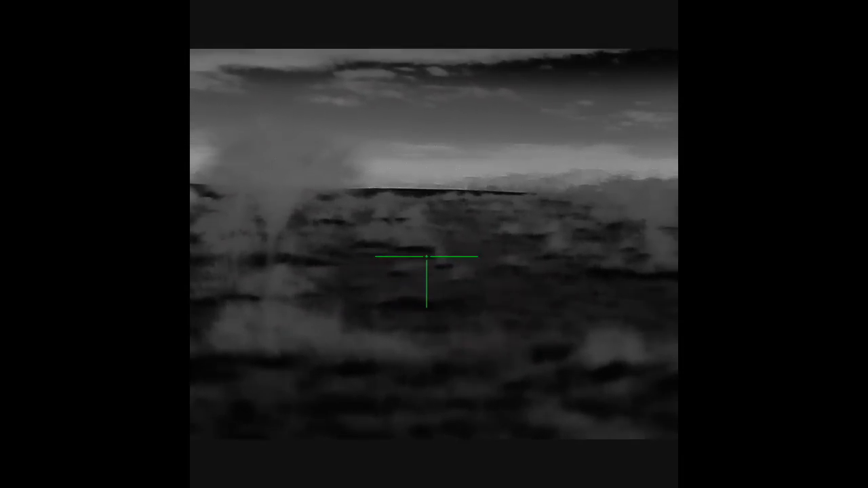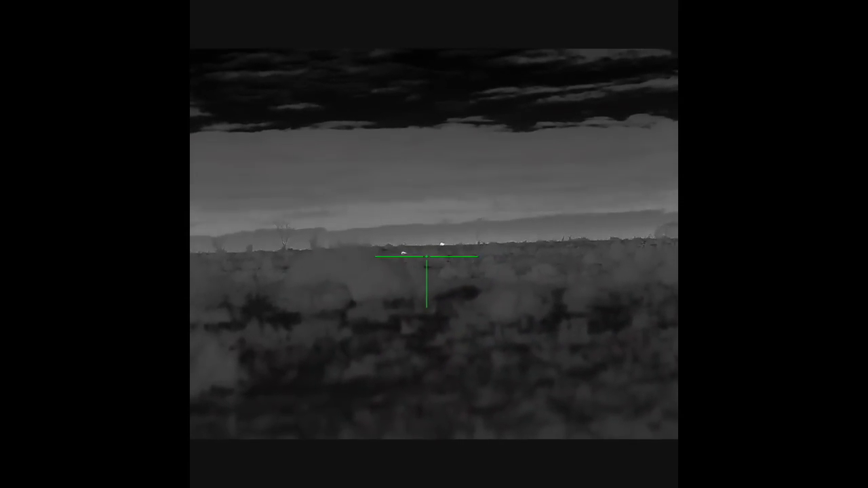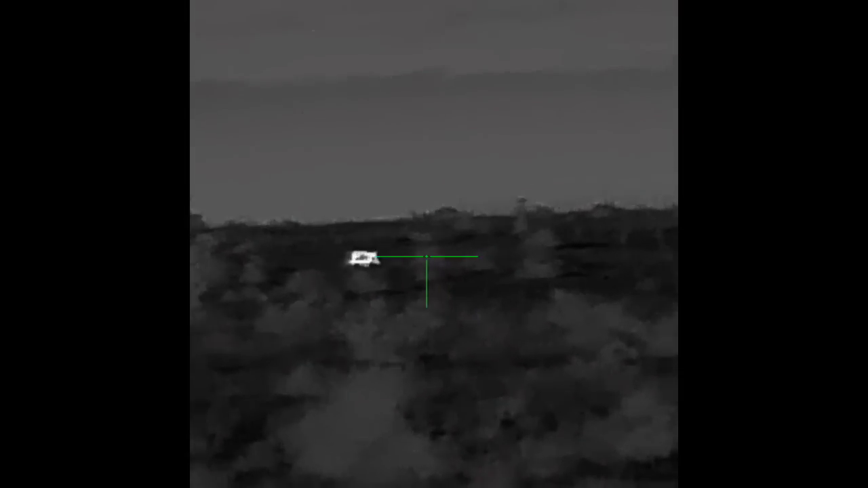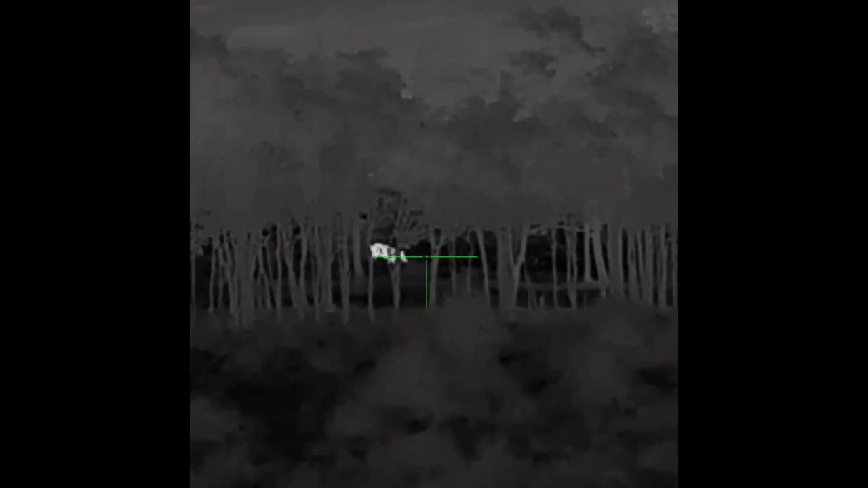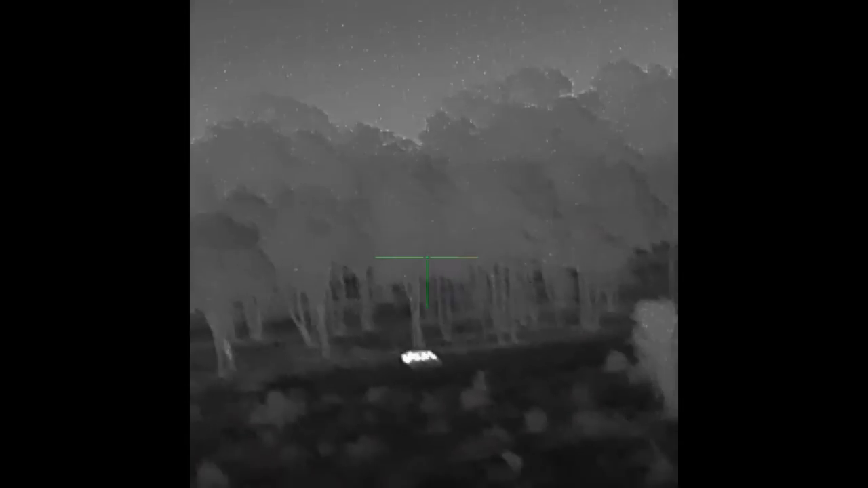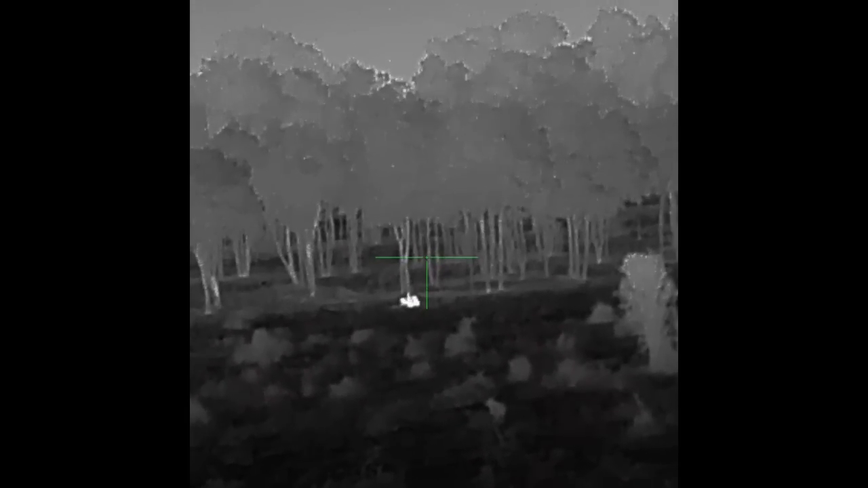Where'd they all go? Dropped him. Well, it was a longer shot than I thought.